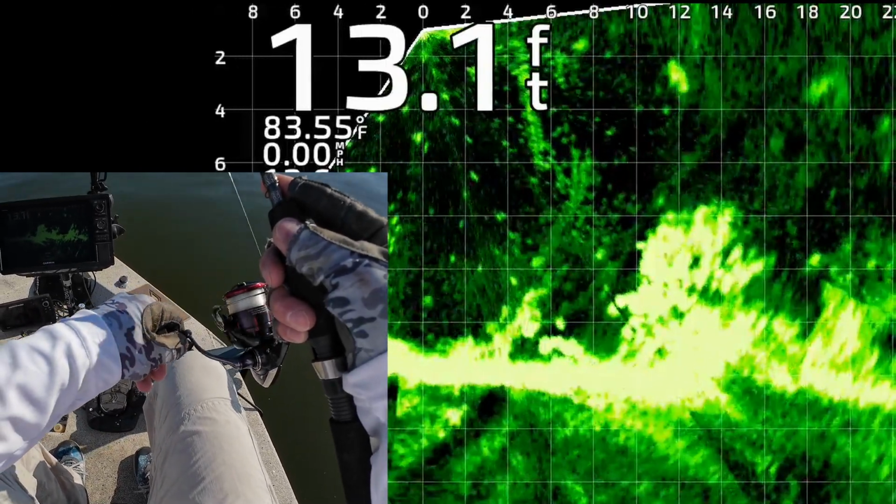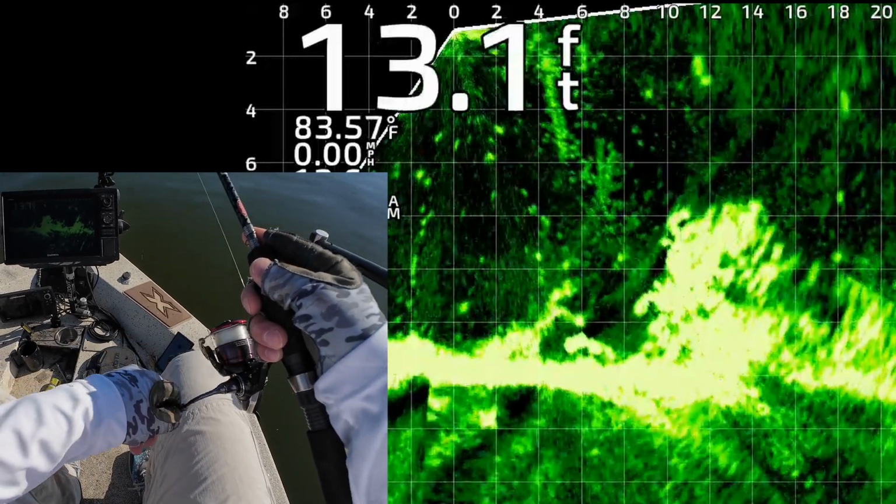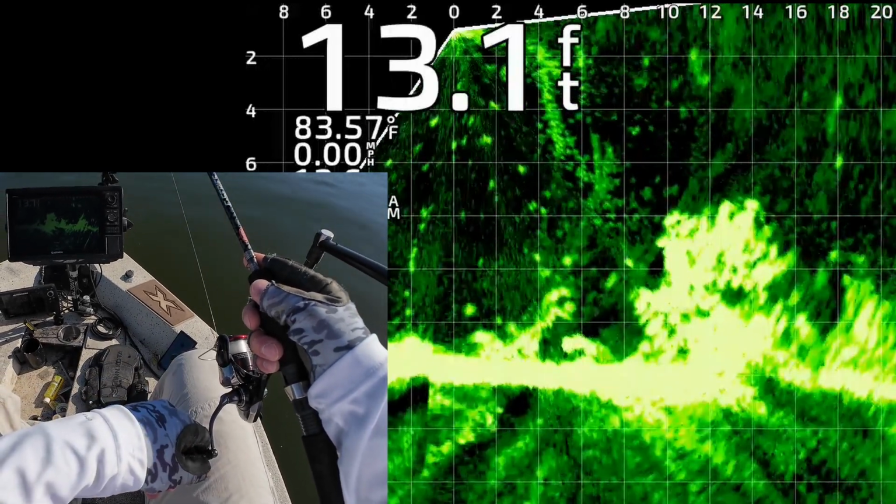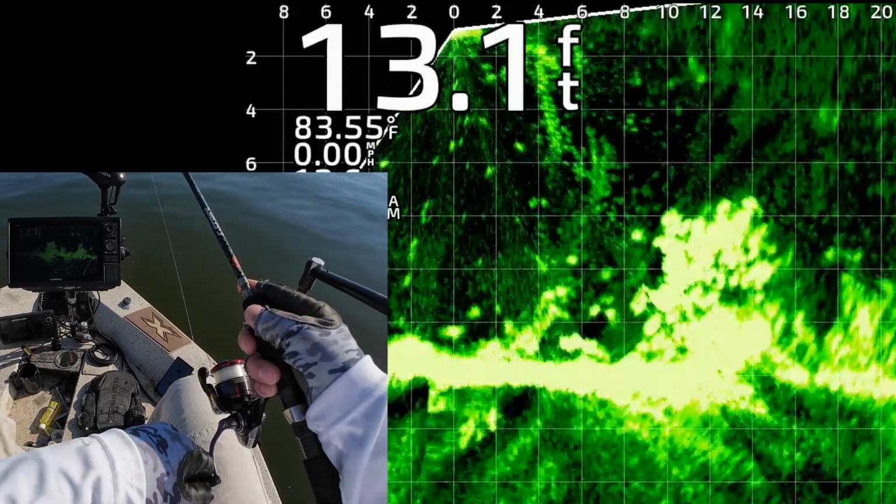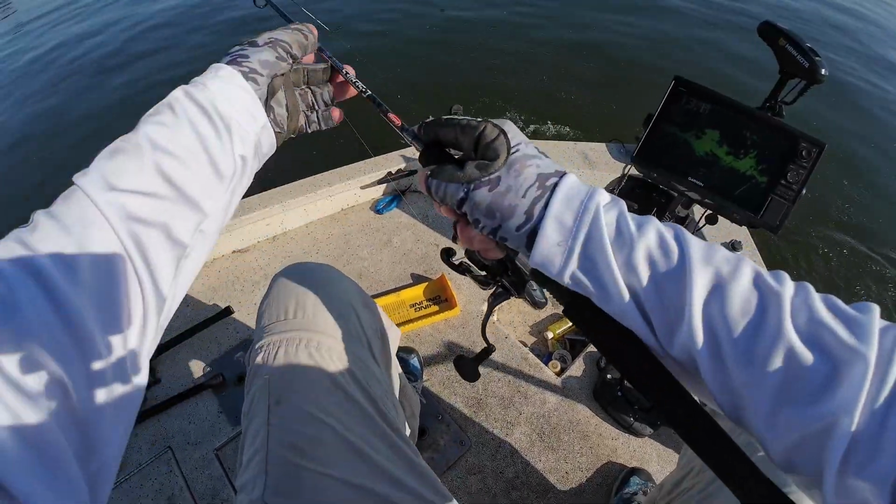Twitch it a little bit. And when I get down to the left side, they seem to like it. That's where I'm getting them to bite. Oh yeah. Right about now. Got that one. Swim around, got it.